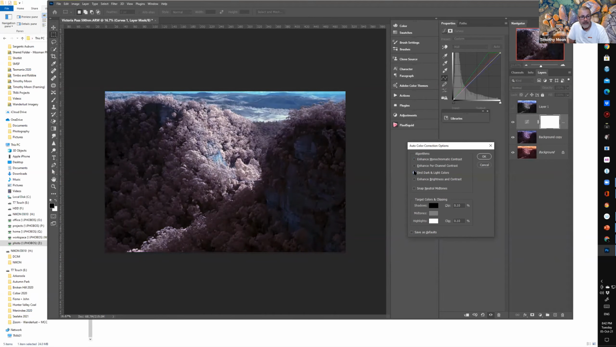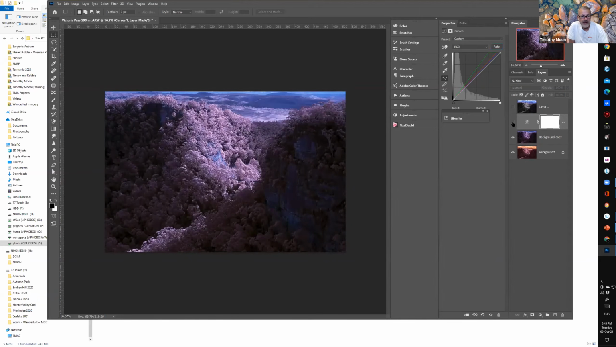So maybe we go, what do you reckon? Maybe we go the bronzy colour or a bit of the pinky colour. Let's go the pink colour for Robin's benefit. She'll like the pink, I think. So let's start with that one. If I compare the before and after, we've brightened the image a bit and we've changed the colourway a little bit.